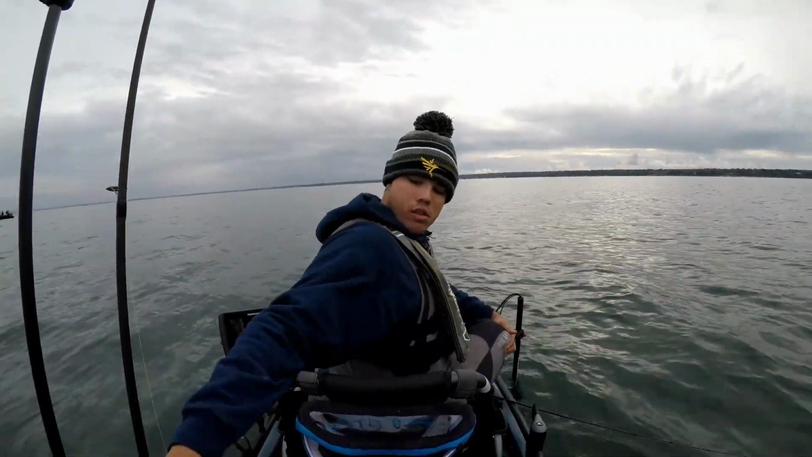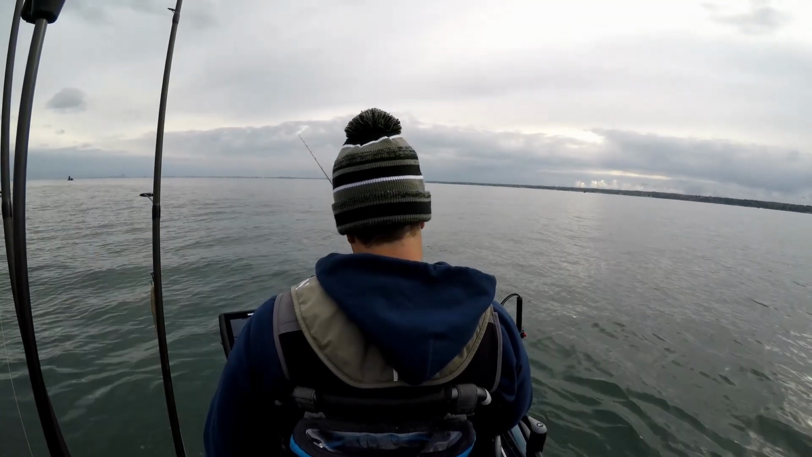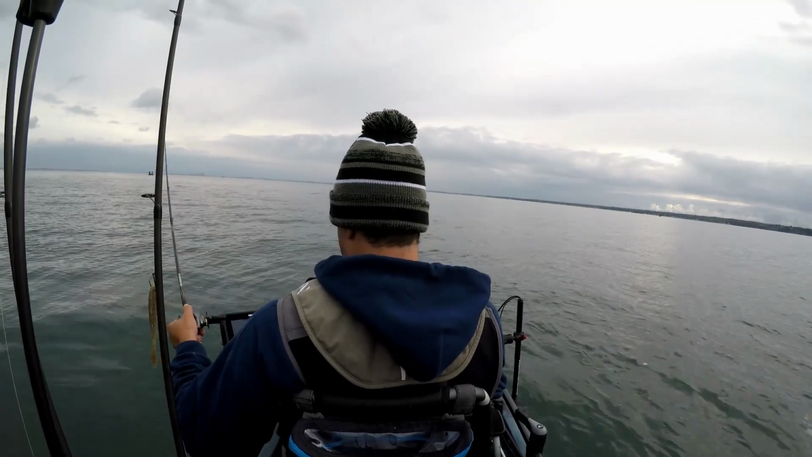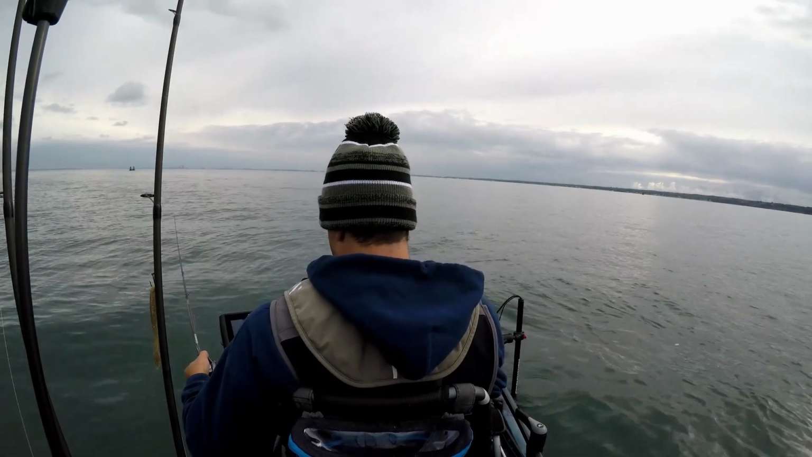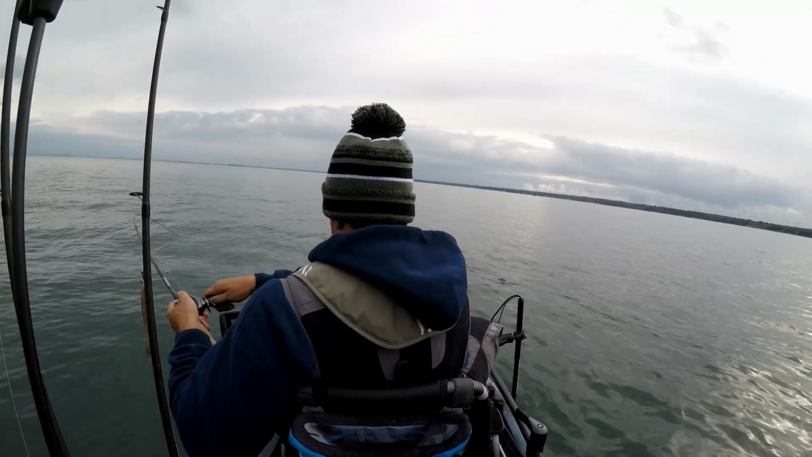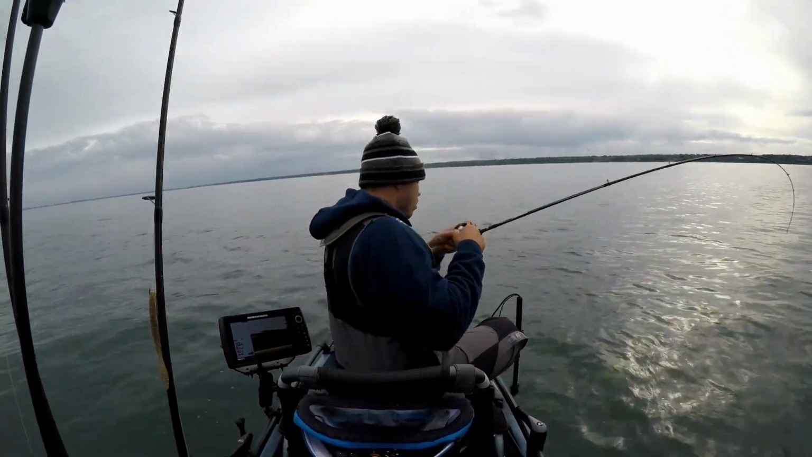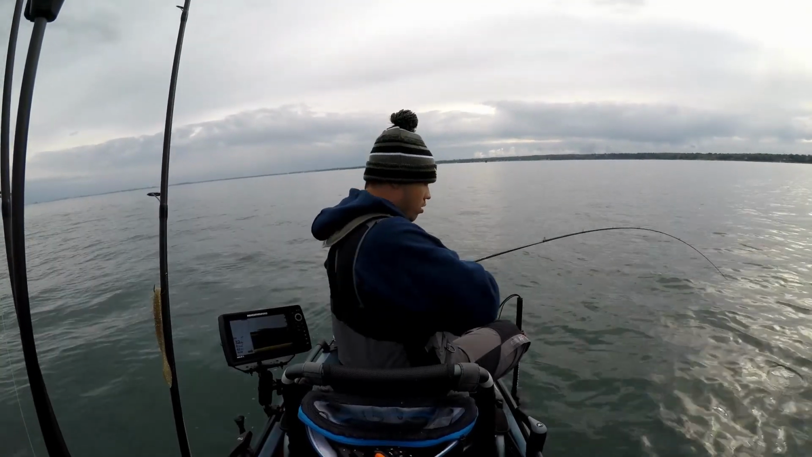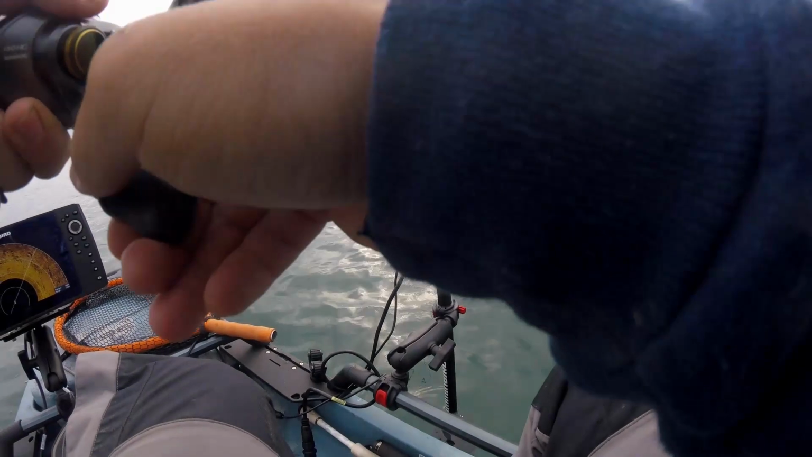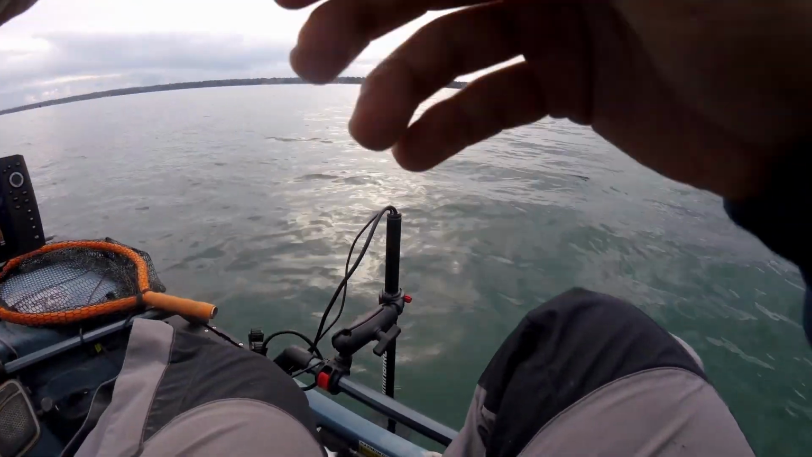Little dinker. Switched up to the spoon because they weren't eating. They didn't want the blade, but they like the spoon.